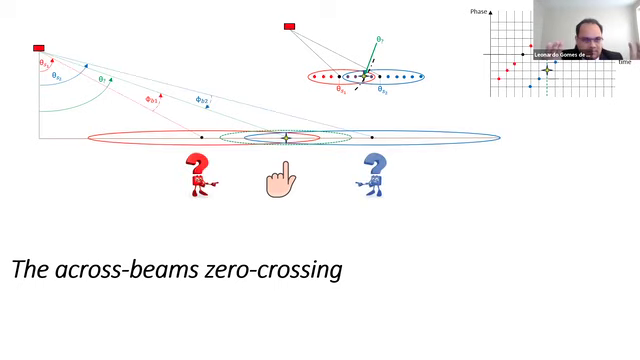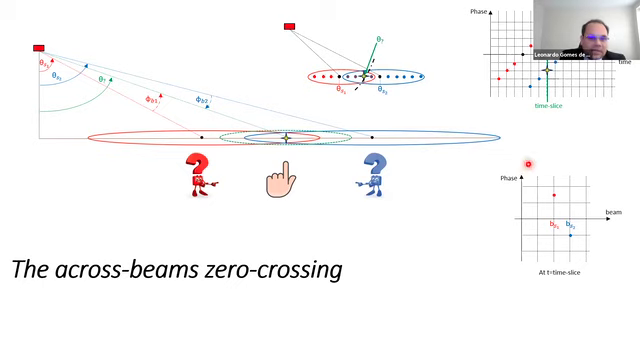So this is the complete view. At any time slice, if I take a time slice here, a scattering point will always be between two beams, two maximum response axes. And for these neighboring beams, we always have a positive and a negative phase information for this time slice. So the task becomes how to discover under which direction the phase would be null.